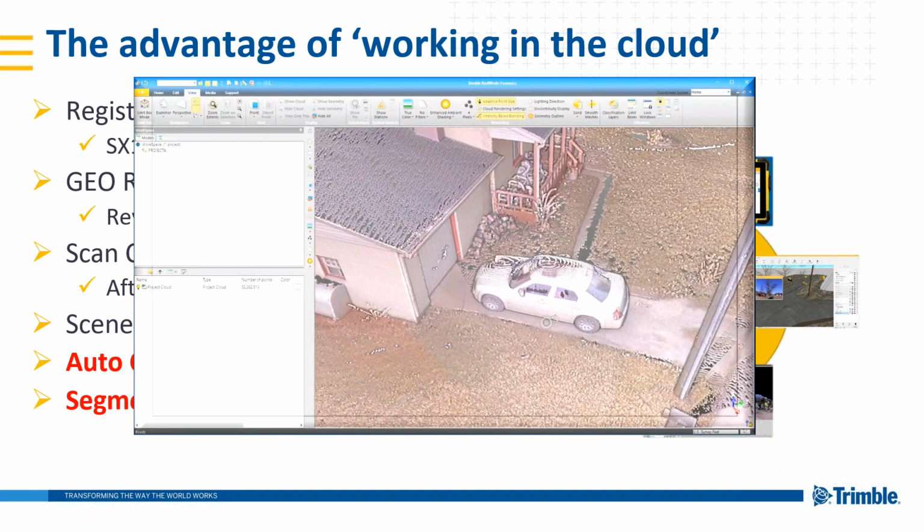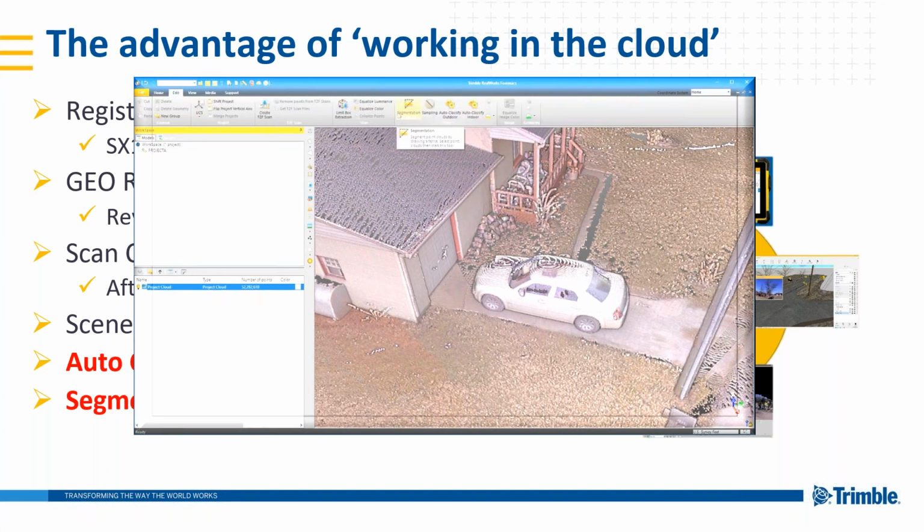So what I'm going to do is grab my car first. I'm going to select my project cloud because I want to select what I'm segmenting. I'm going to go to my Edit tab. I'm going to click on Segmentation. So now what I'm going to do is just draw a box around the car.